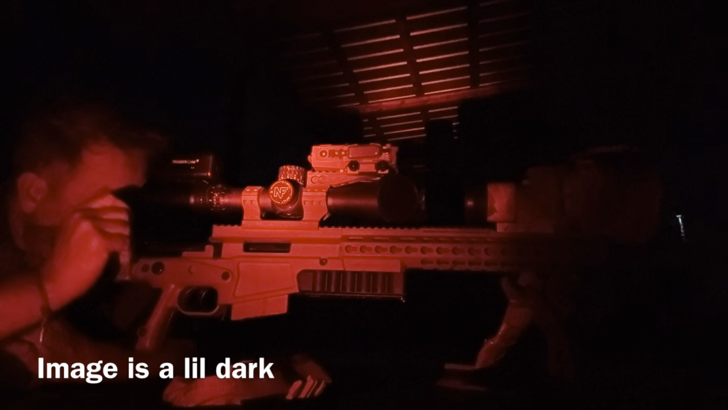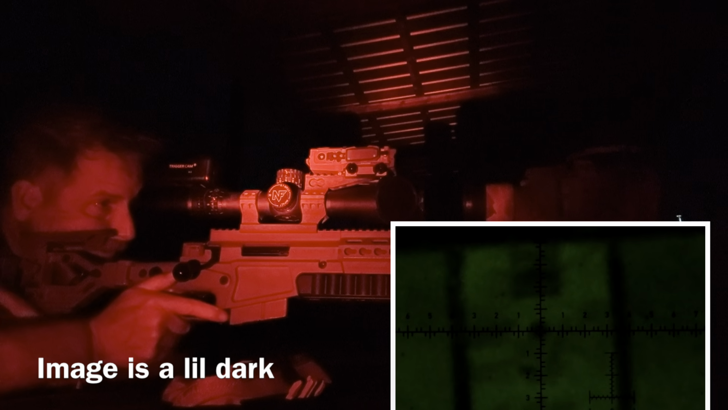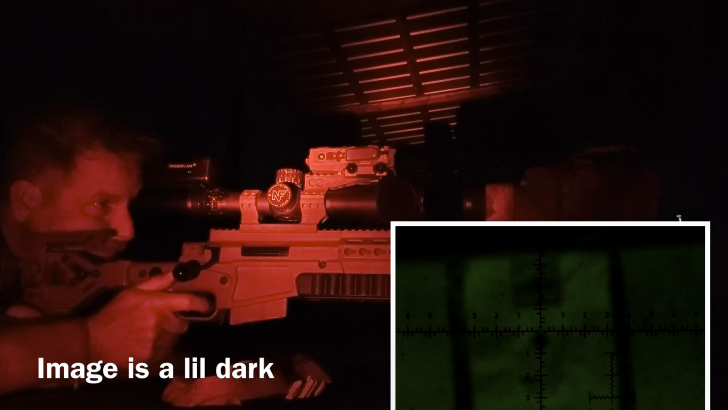And so let's get some zeroing done. We'll walk down there and look at the group, see how it shoots. And then I know I'm about 0.2 left of center, and I've already dialed that out, so I should be point of aim, point of impact at 100 yards. I've already dialed 0.2 right to accommodate for my zero shift between 0 to not 0 with the PVS-27. Zeroed. Got 3 rounds. See where we're at.